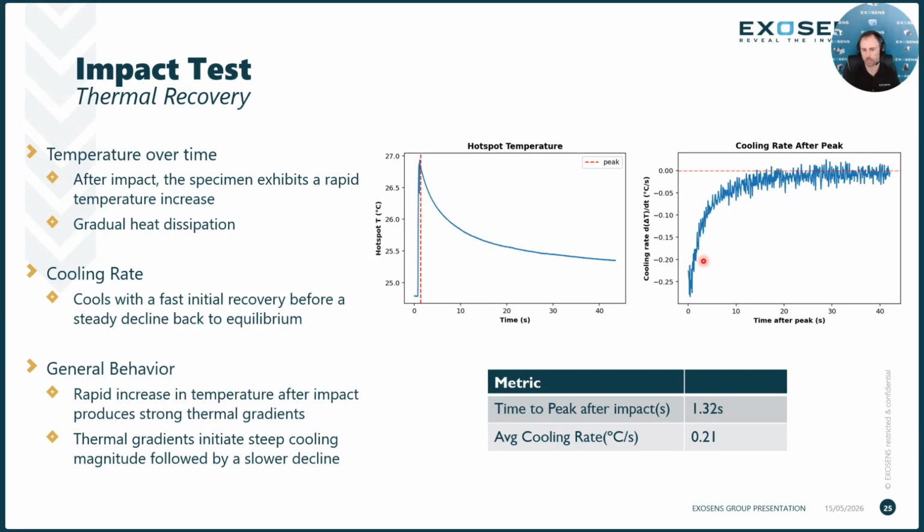So in terms of recovery, this material on average will cool at about 0.21 degrees Celsius per second. After the impact occurs, the time it takes to reach peak temperature is about 1.32 seconds. So it reaches peak temperature fairly quickly before it starts to cool again.